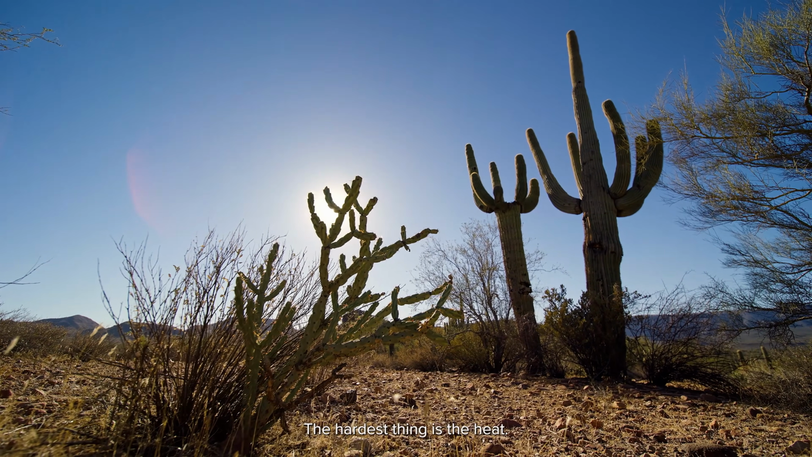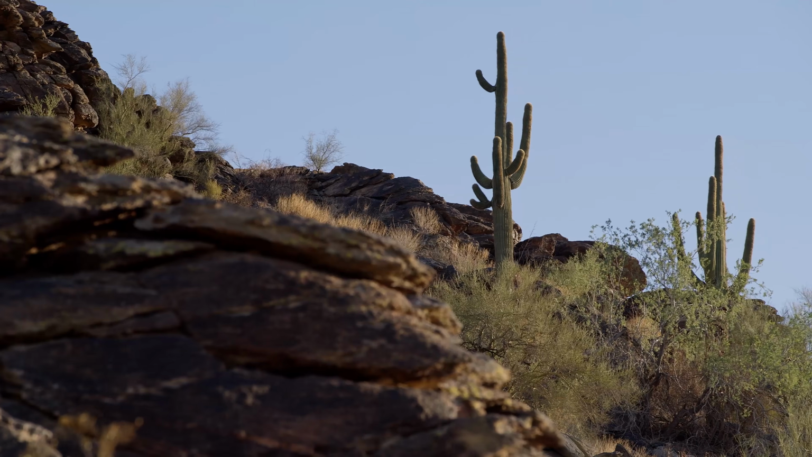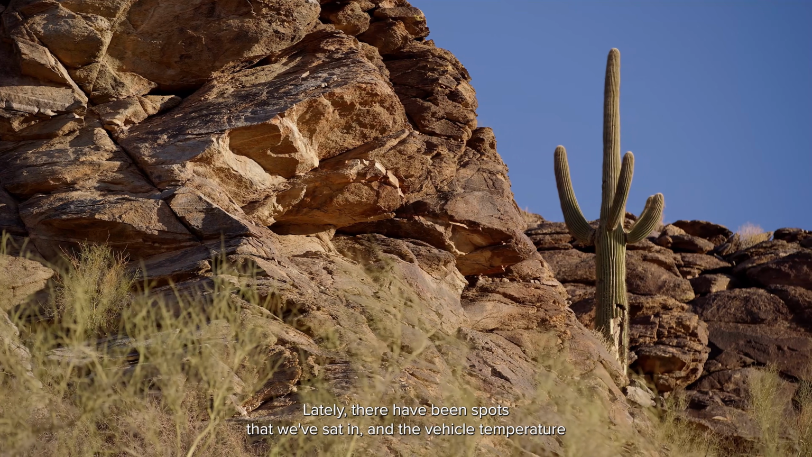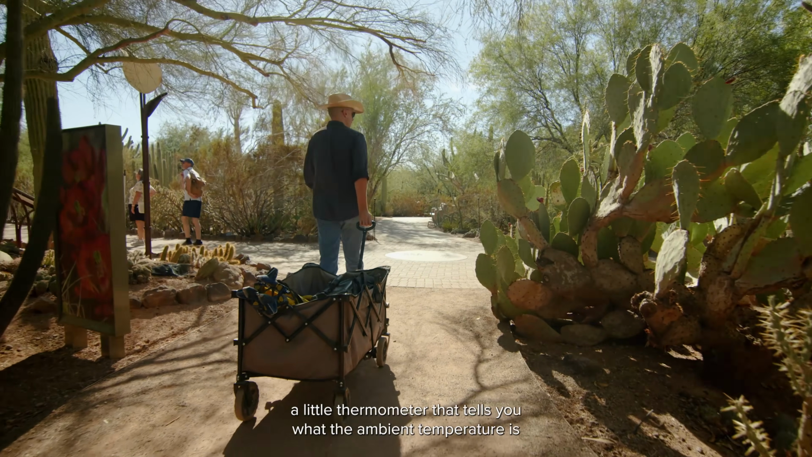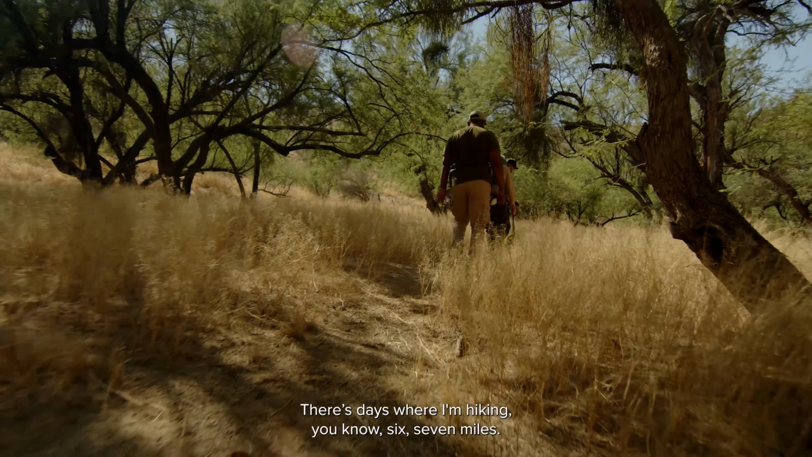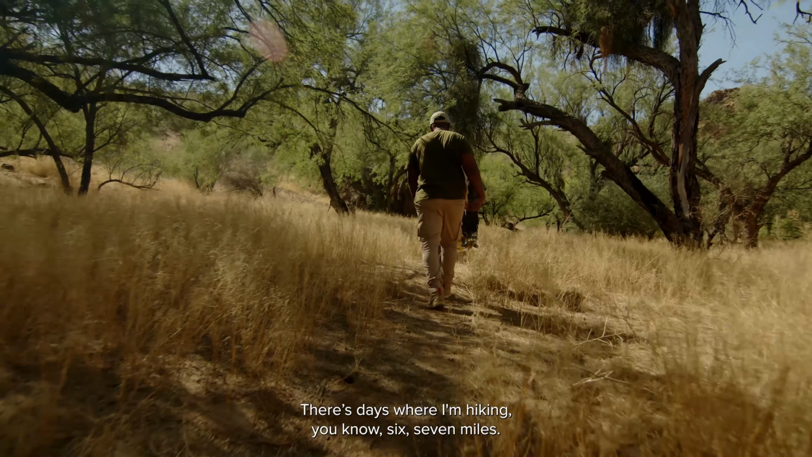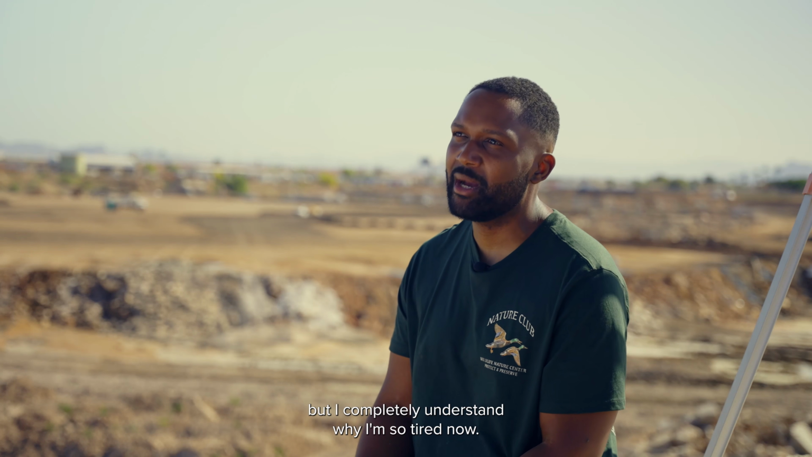The hardest thing is the heat. It is beyond brutal. Lately, there have been spots that we've sat in where the vehicle's little thermometer that tells you the ambient temperature has gone up to, I think the highest I've seen so far is 124. There's days where I'm hiking six or seven miles, and I didn't even realize I was doing all this, but I completely understand why I'm so tired now.